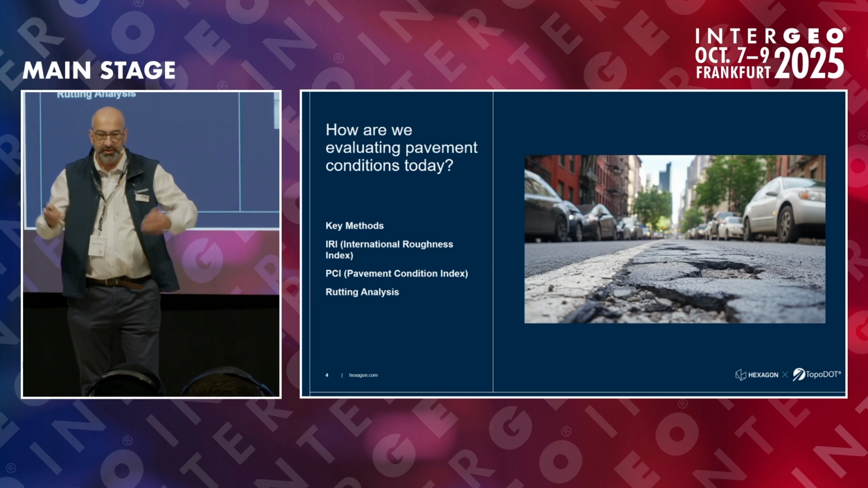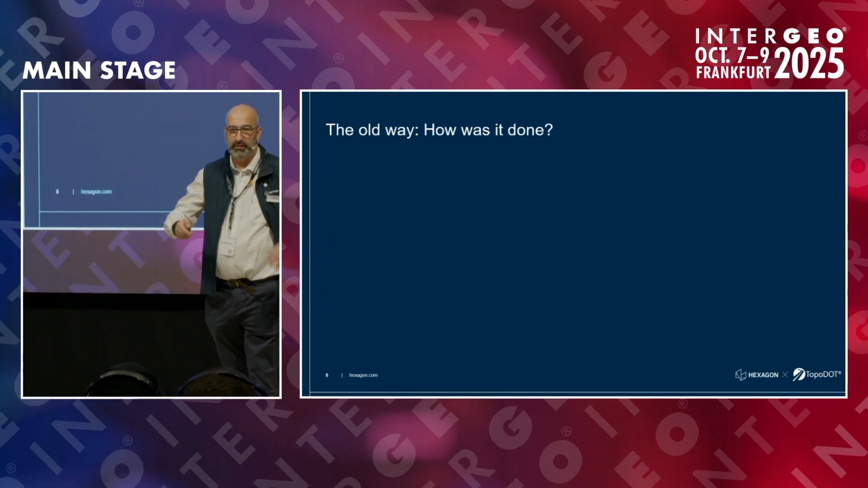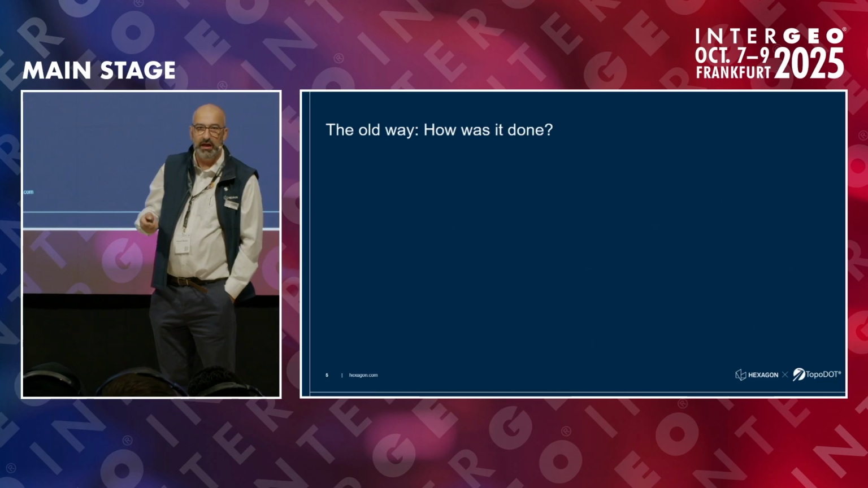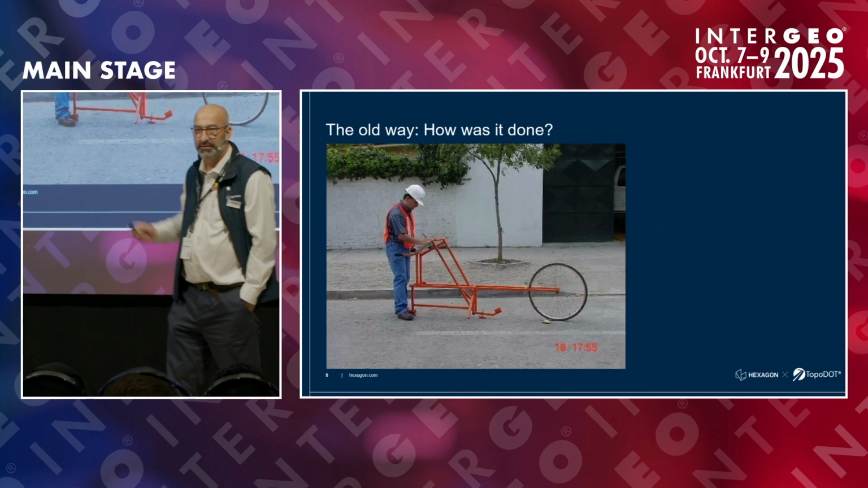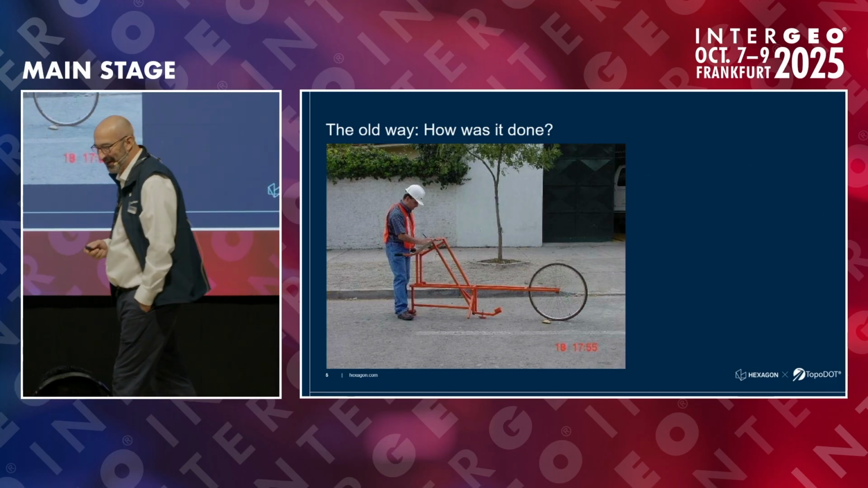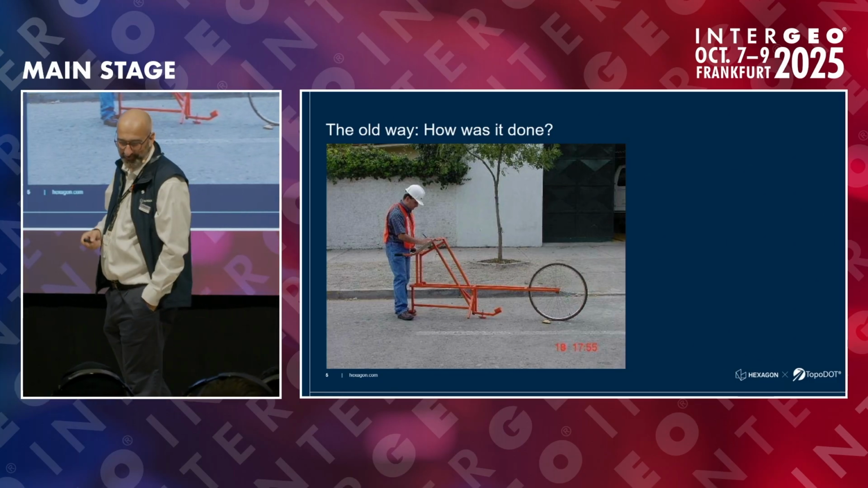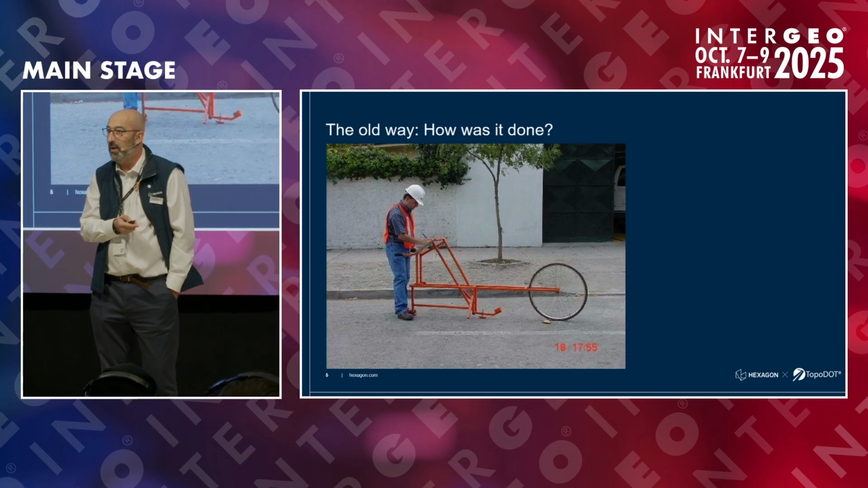So the solution that we would like to present is efficient, safer, and faster than the traditional approach. I will leave that picture for later for Ted to explain and showcase in the cool software of TopoDOT. But this was how IRI was measured in the past.